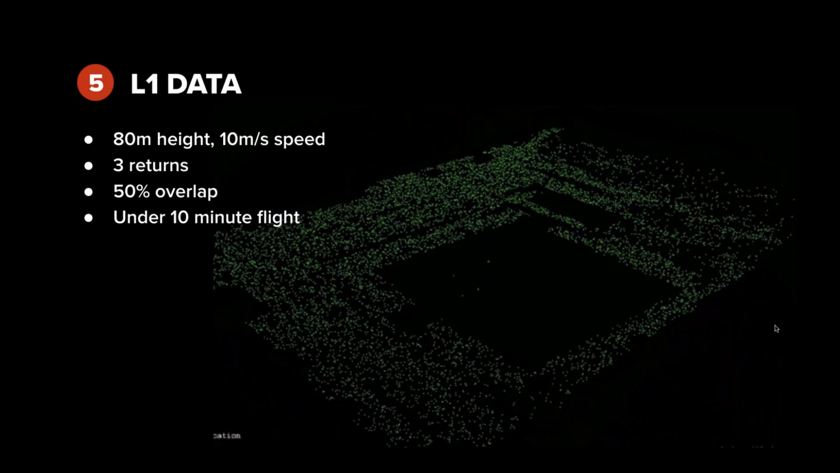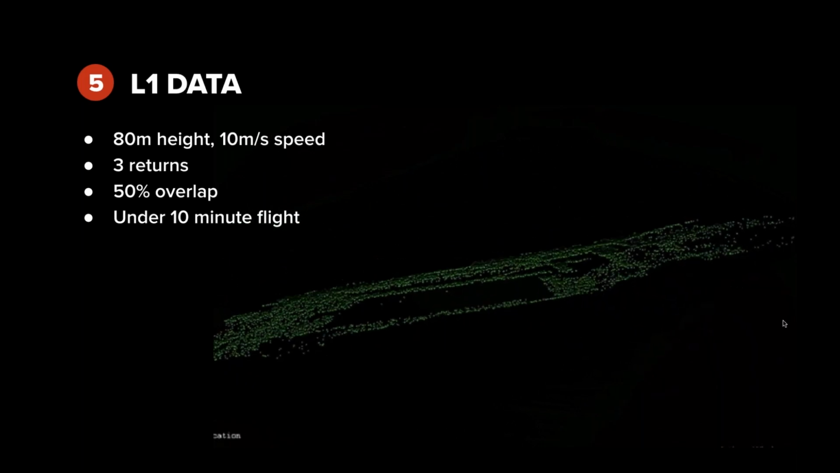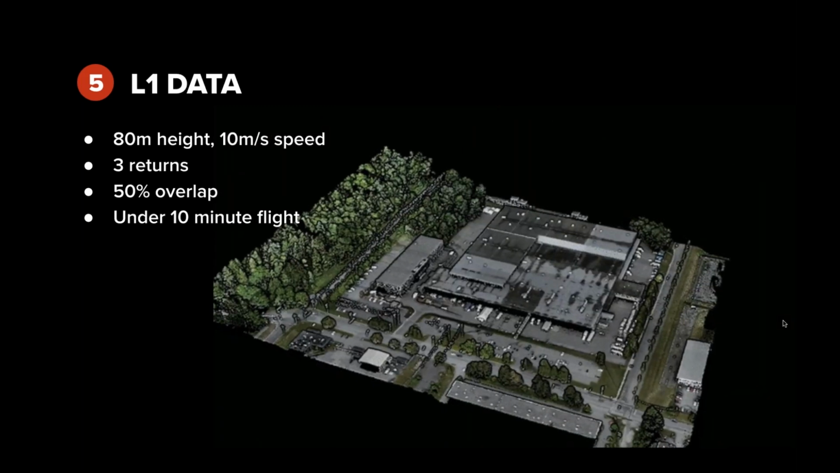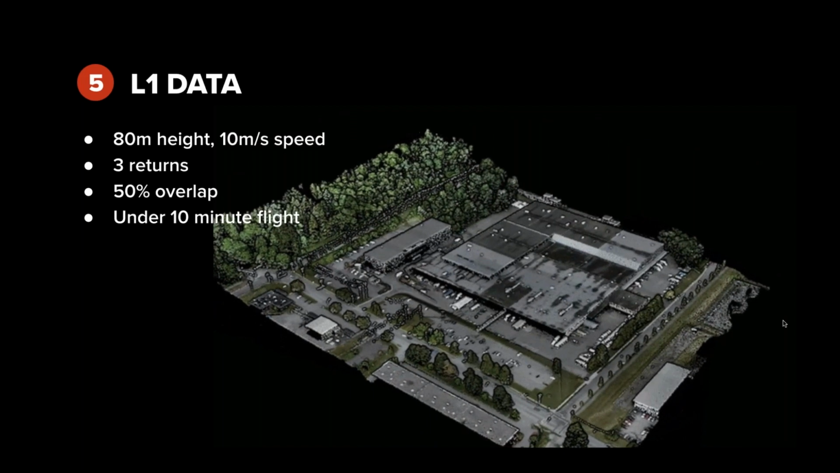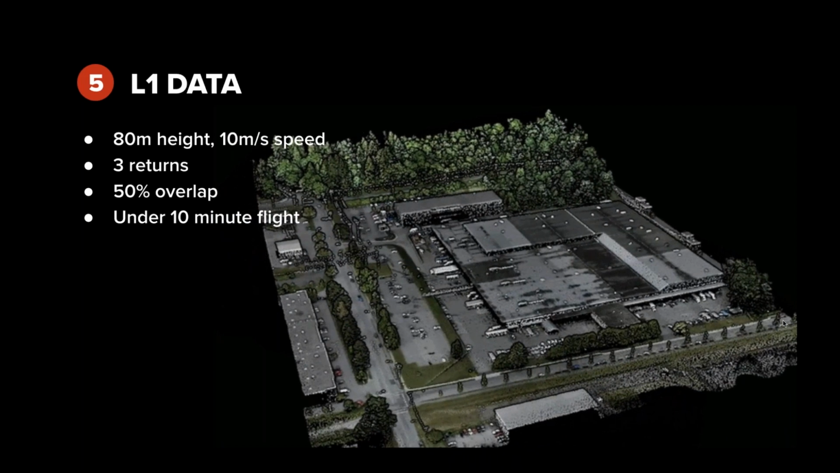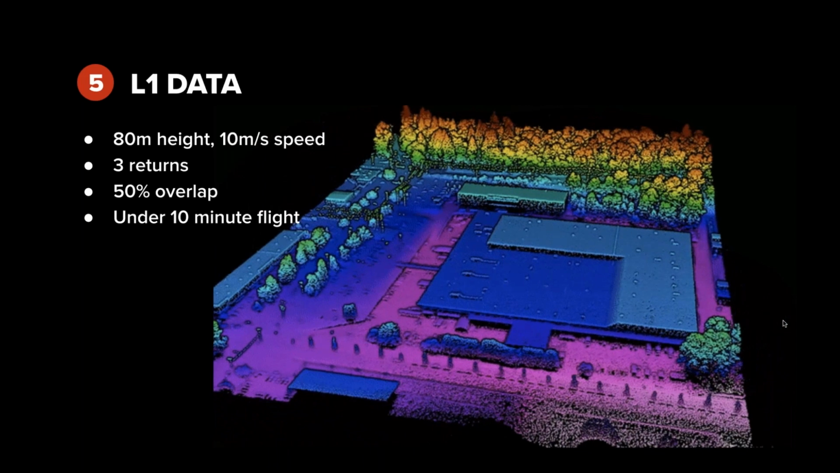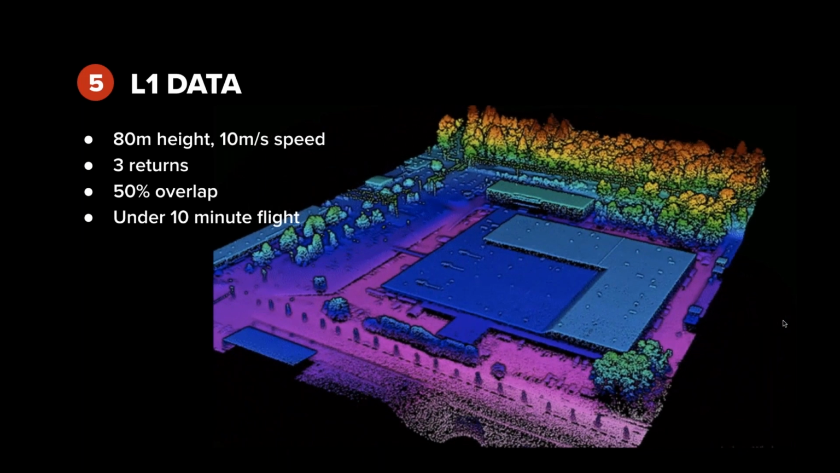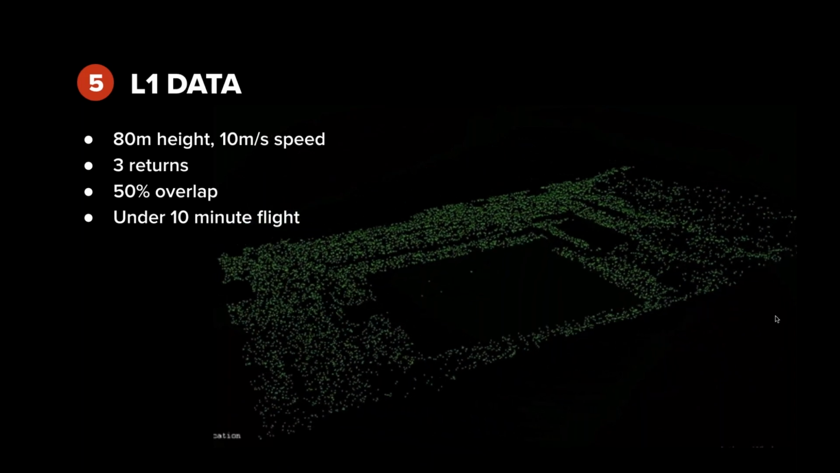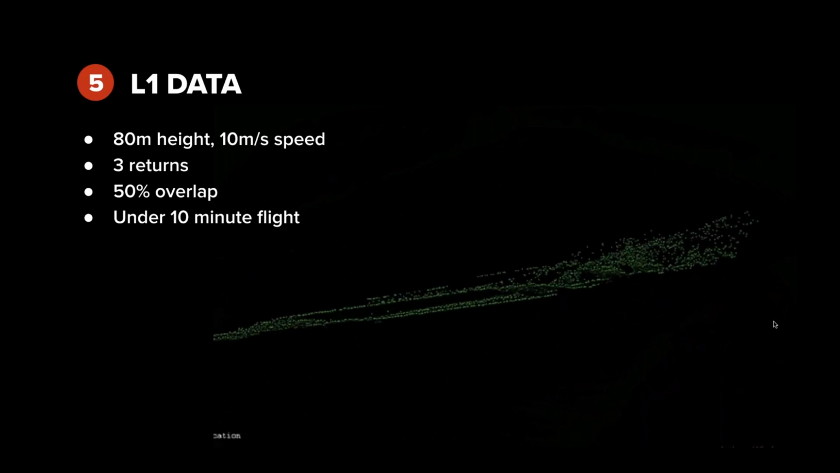So as you can see here on this GIF, we've got a classified ground layer, and we've also got a RGB render using the onboard 20 megapixel camera. Now, that is a point of difference that we've noticed with the L1, is that it's a completely automated process of registering the photos to the point cloud, and it seems to be very accurate. So if you've got a need for RGB rendered point clouds, then the L1 is certainly a worthy consideration.